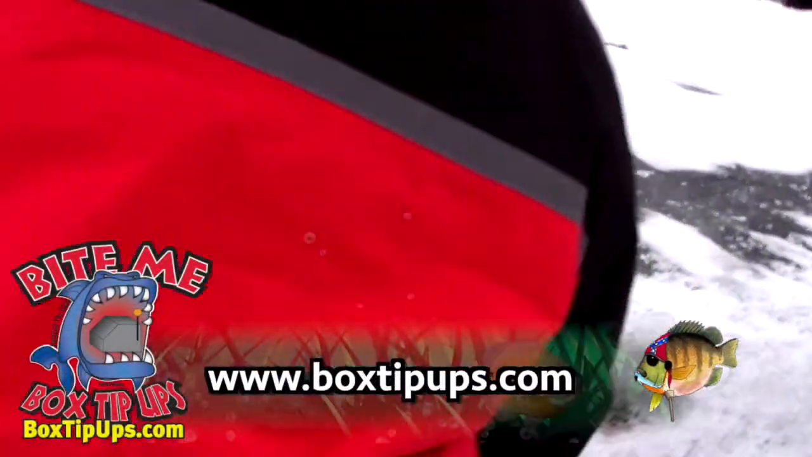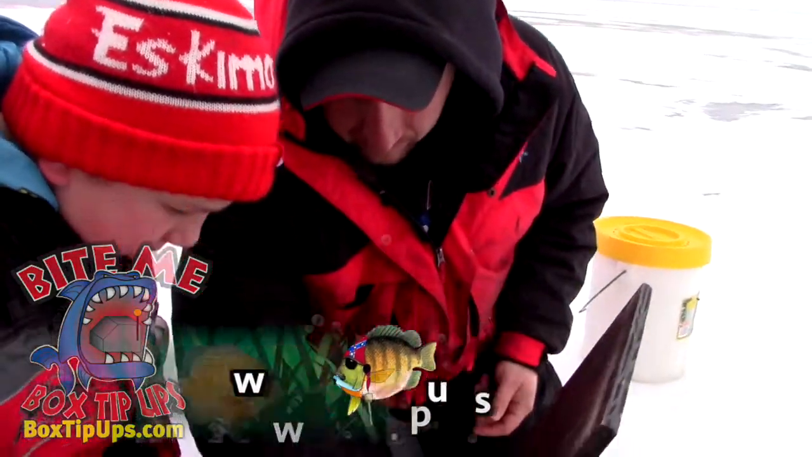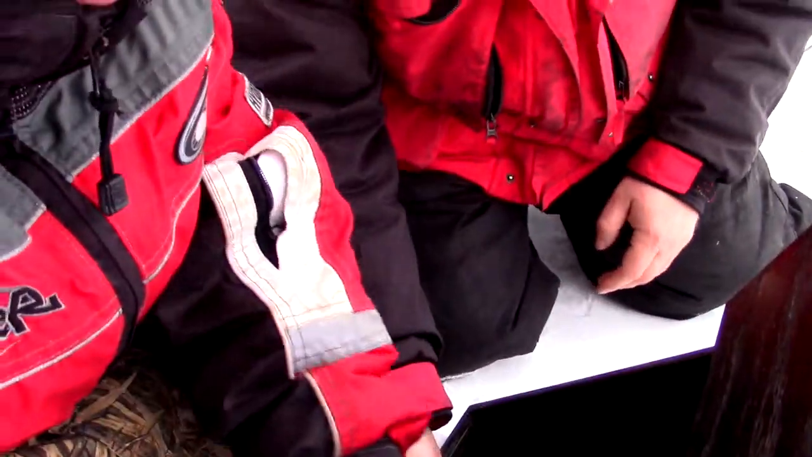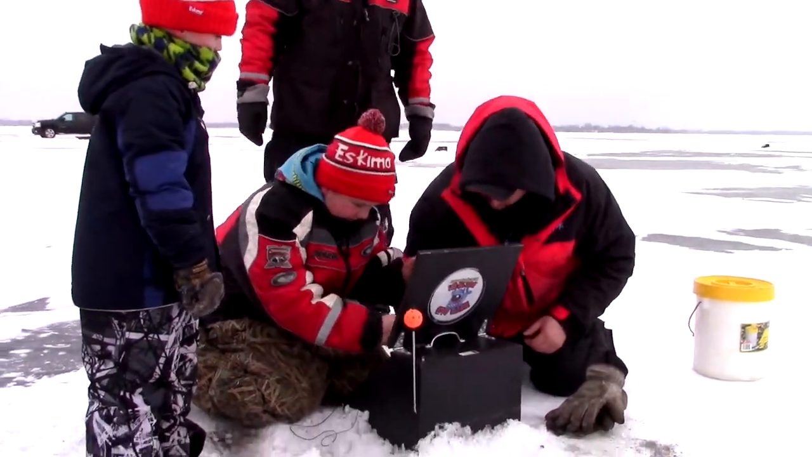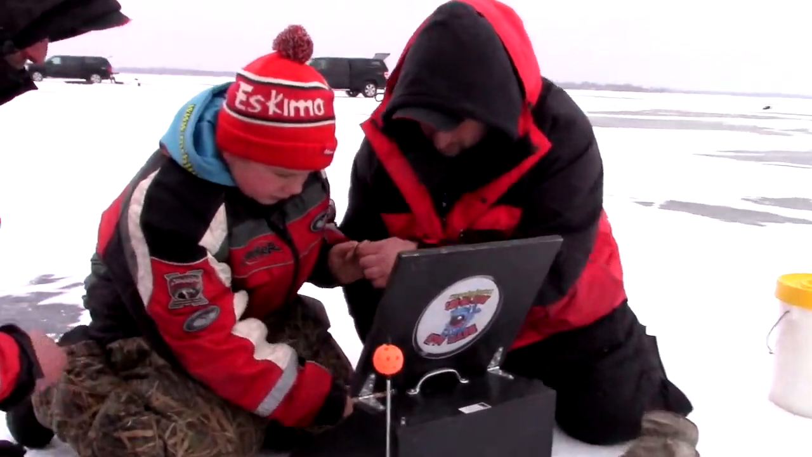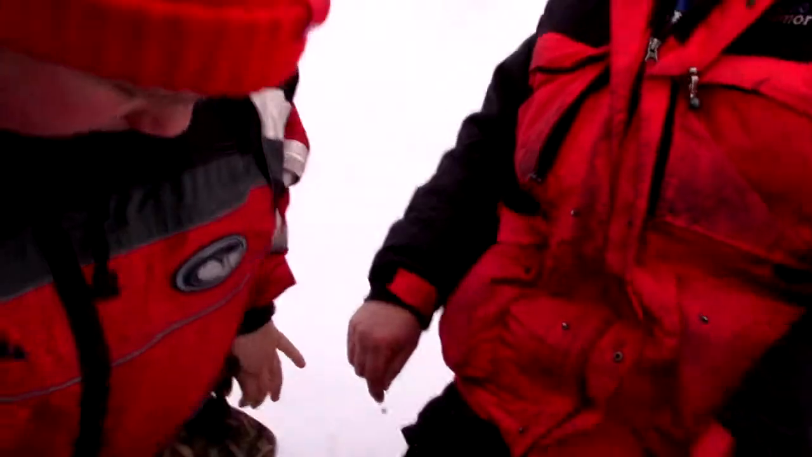Okay, walk them through. Feed some off to the side. Okay, now set it. Okay, go. Oh, it's a big fish, guys. It's a big fish. Take it easy. I see them through the ice. Real slow. Real slow. Let him go. If I tell you to let go, just let go. There he is. Don't pull back. There you go. Good job.